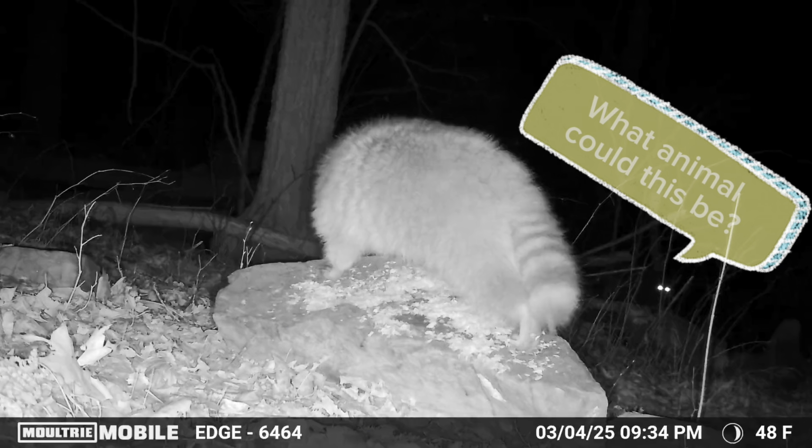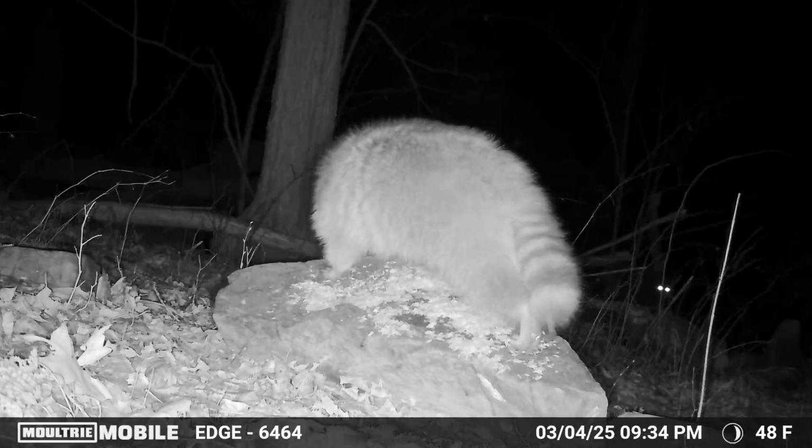So this clip here, there's a little bit of a standoff going on. This is not a still photo. This is a raccoon staring at a set of eyes off in the distance. It's hard to tell exactly what it is, but this raccoon does not move 1 inch in this 15-second video.